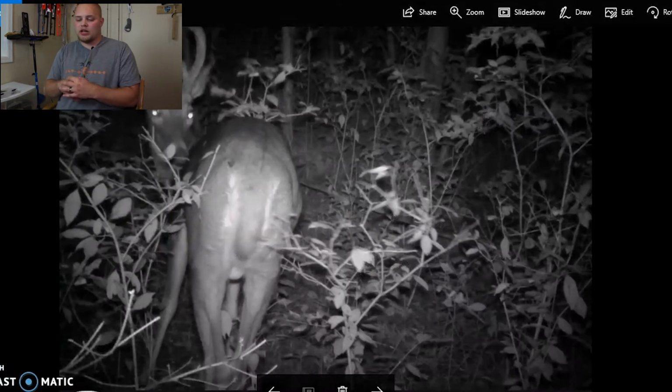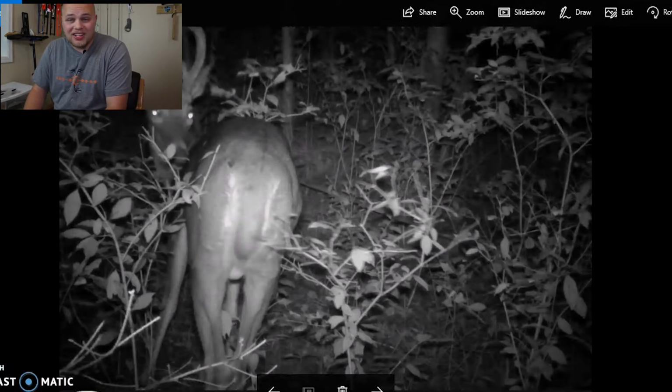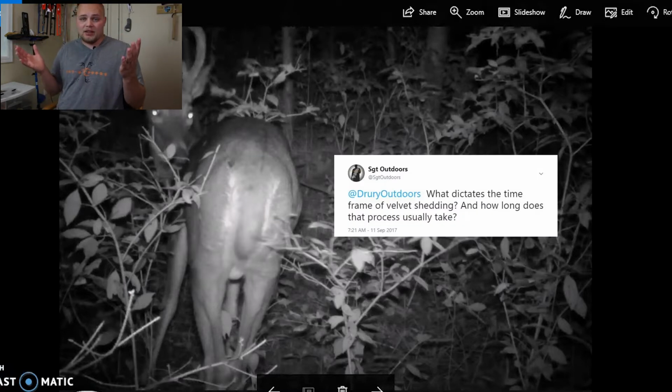They're beautiful deer. This next submission right here, it's 2 pictures he sent me. He doesn't want me to name names. But his question with it was, when and what factors cause deer to start shedding their velvet? That is a question I cannot answer you. I tweeted some experts. They haven't got back yet.